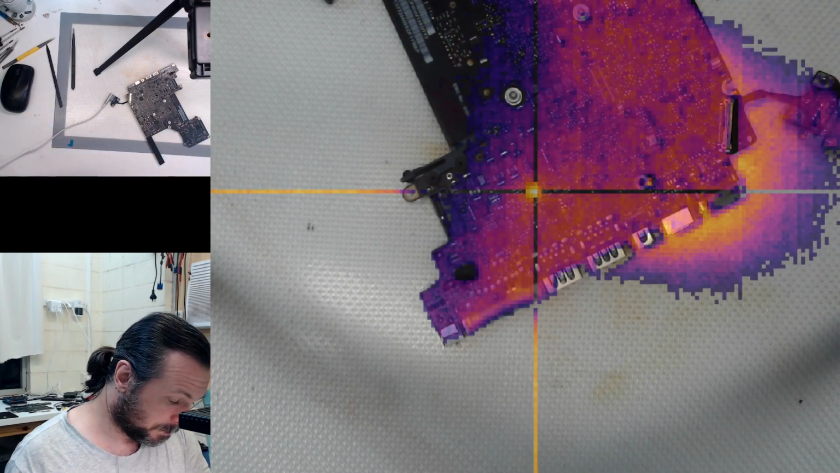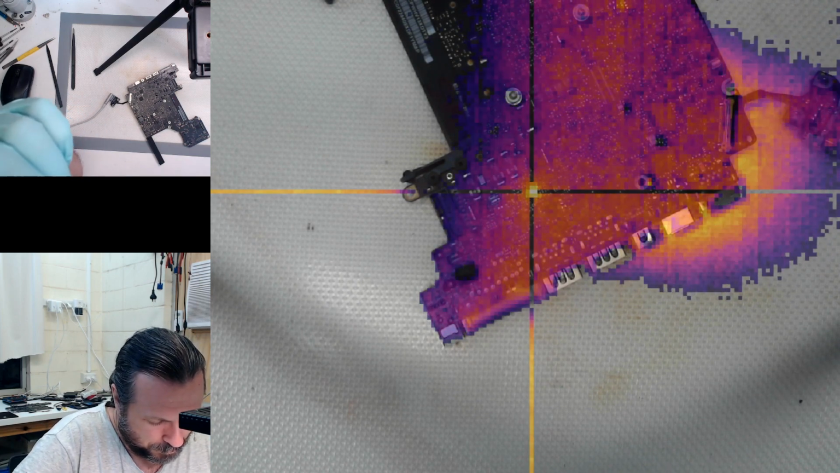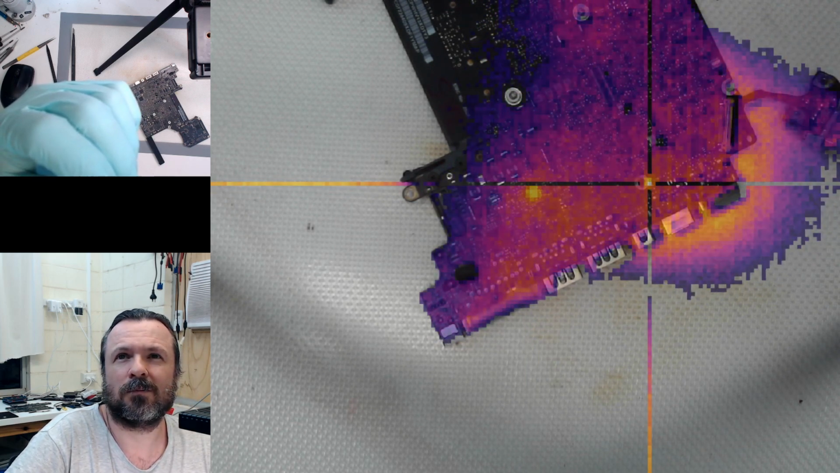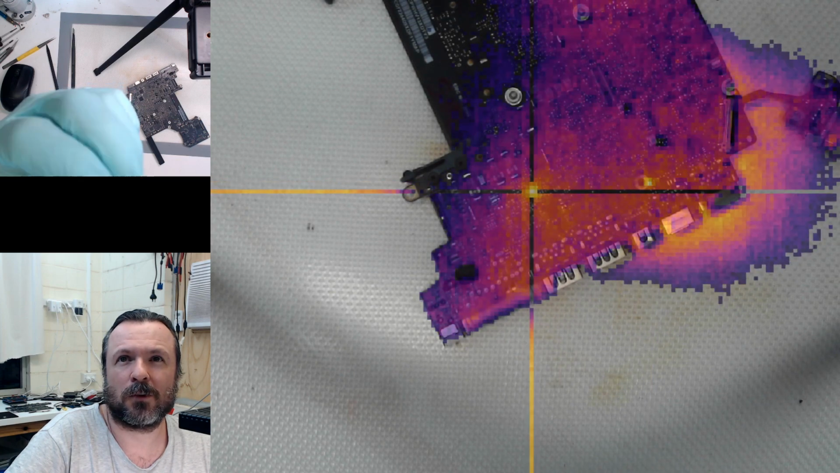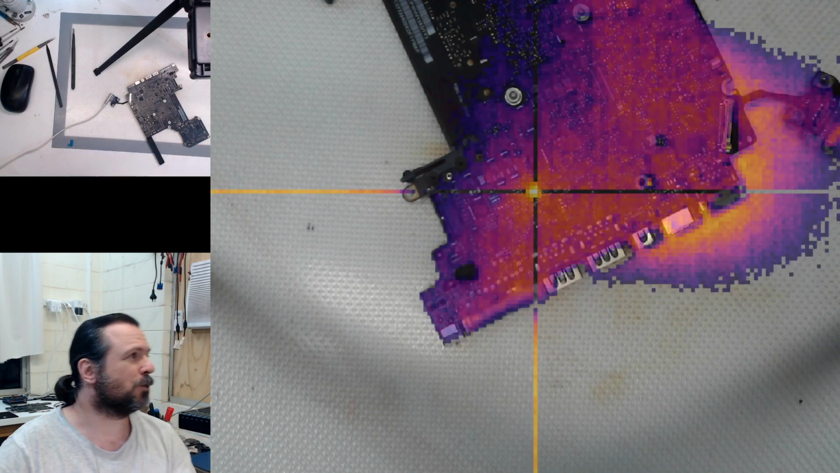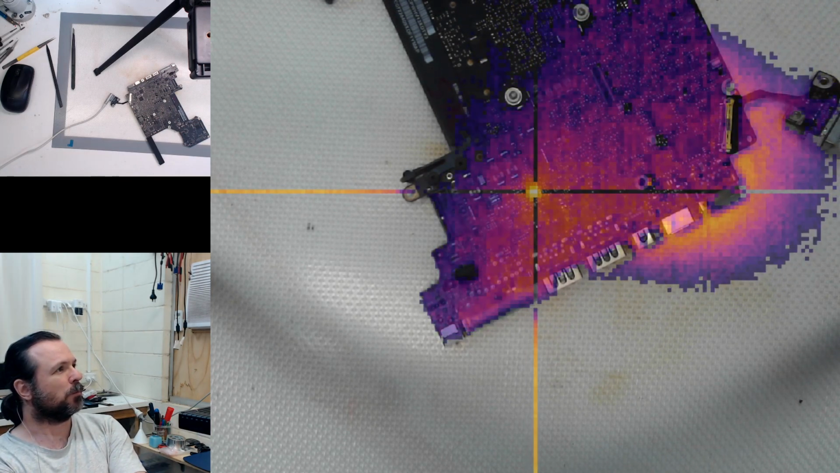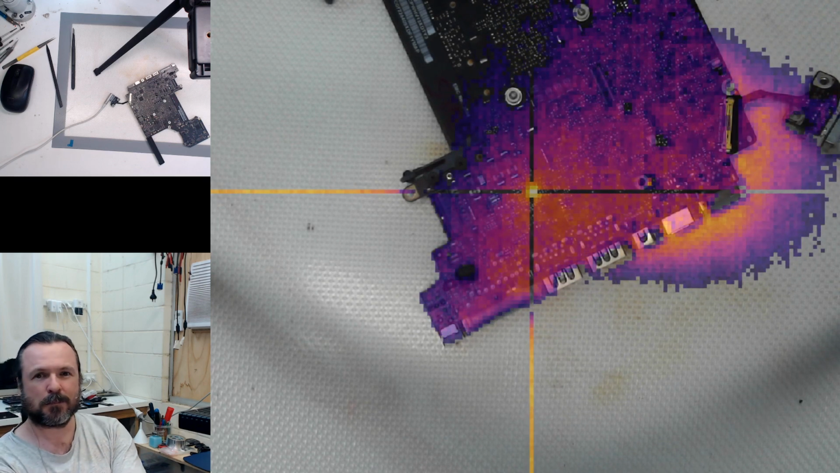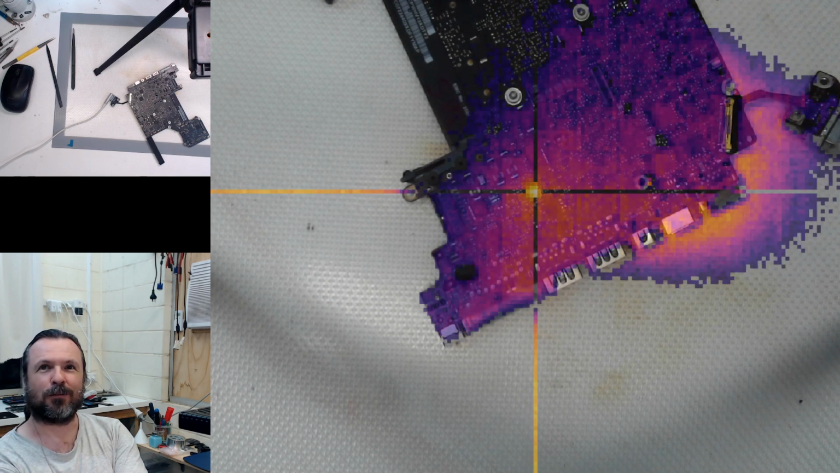What the heck? I'm trying to give it time. It's only showing 15 milliamps. Talk about disappointment. Lane port is shorted, thermal confirms. Yep, except it's not.